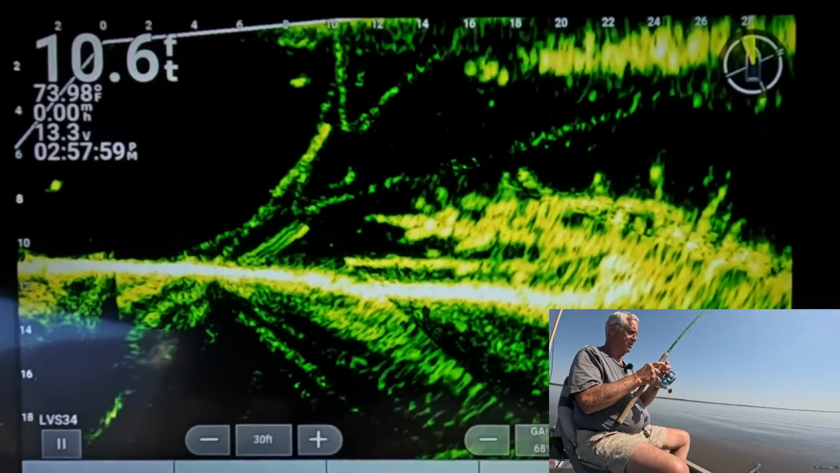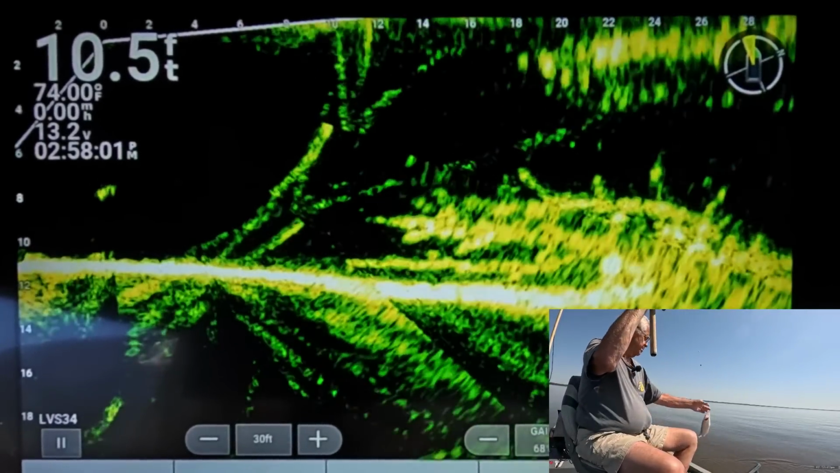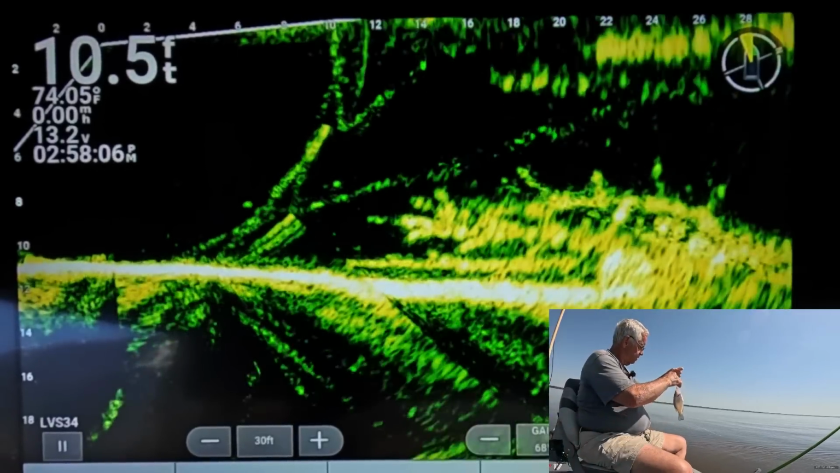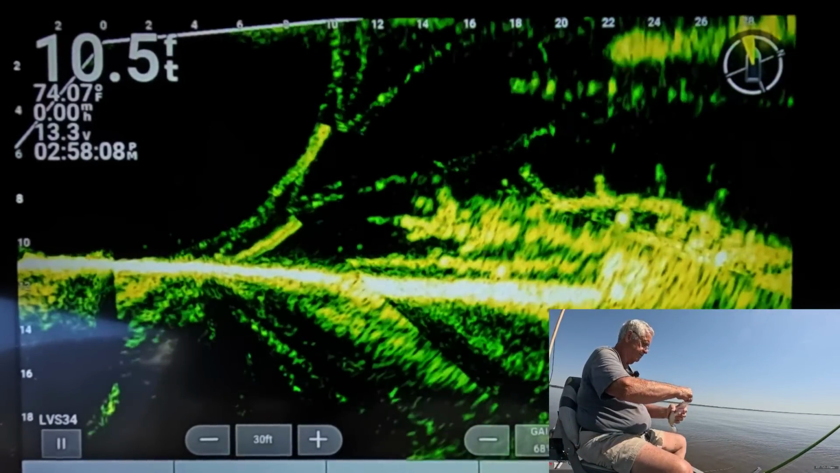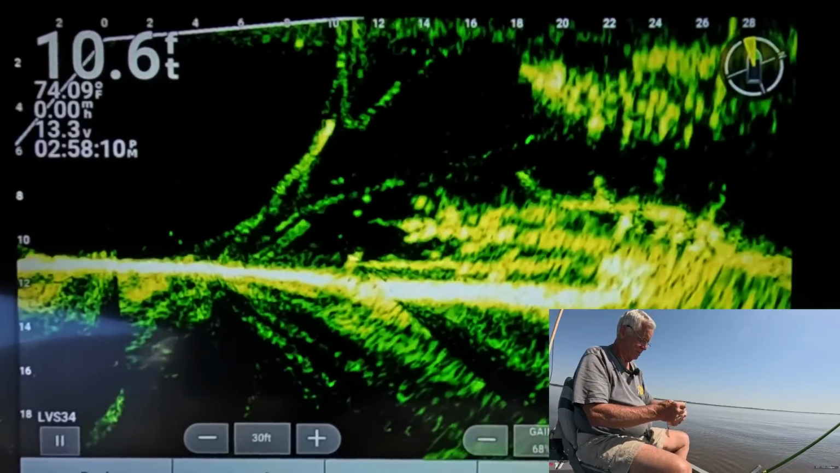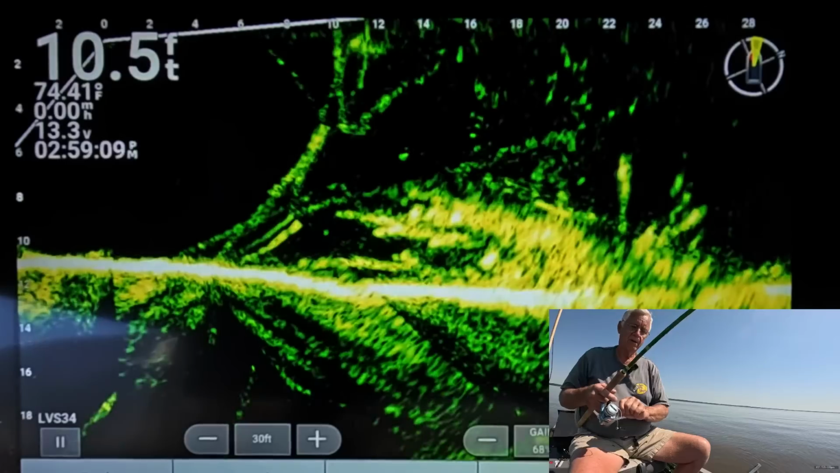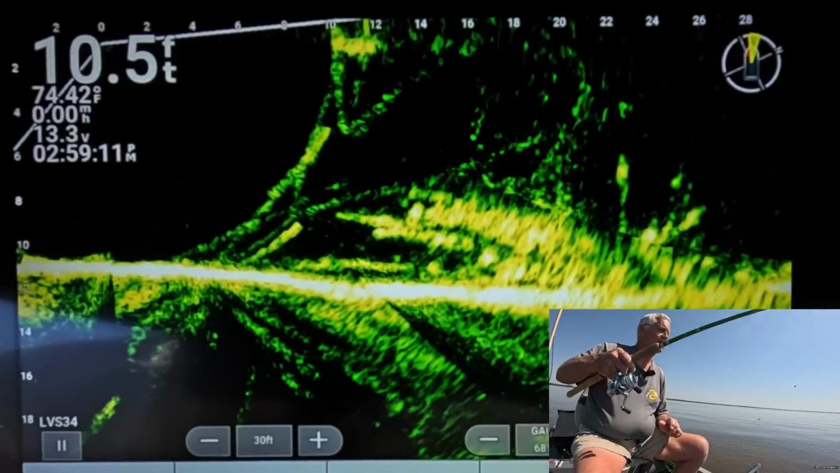Now see how much control I got over the depth of that jig by doing it that way. Like I said, just try it. You ain't got to do it if you don't like it. But it may help you. You never know. All right, throw him back. That fish is still out there. He's about 25 feet now. He went out a little further.